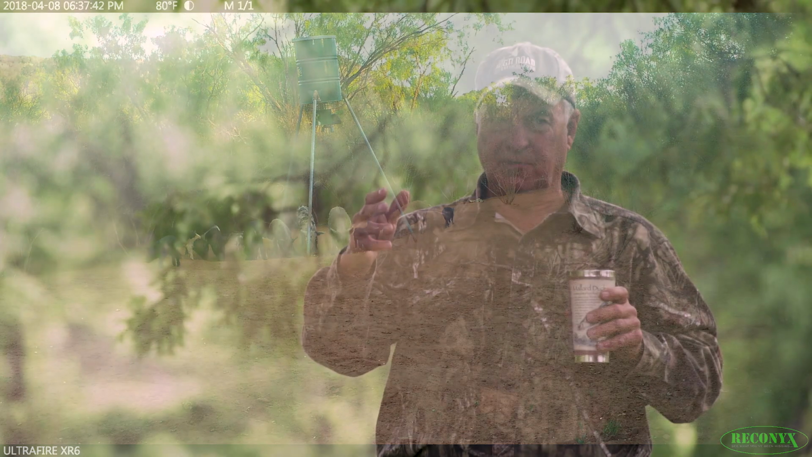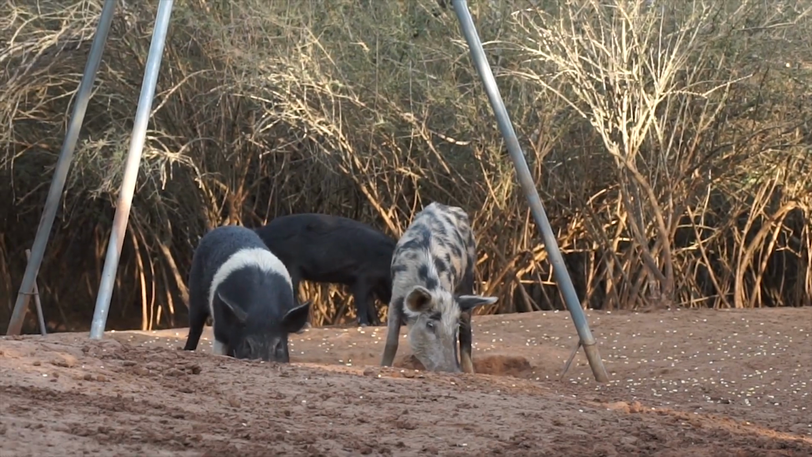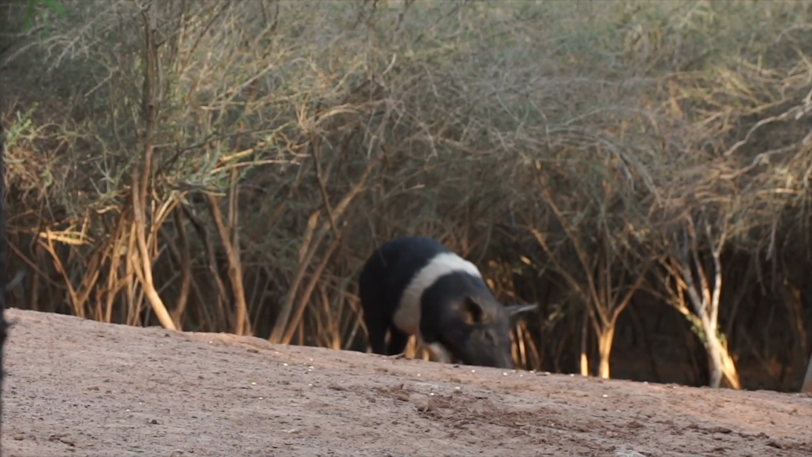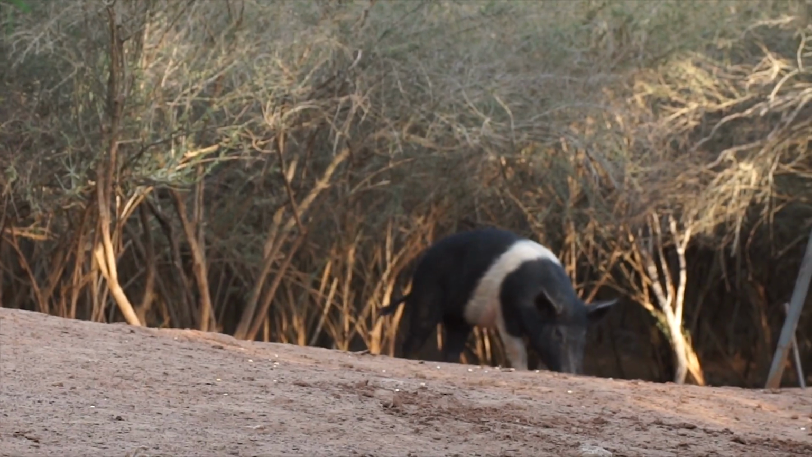And so as we watch the hogs come and go, it's just cool to look at the different colorations of all these hogs. And I think, okay, they're all good hogs. As far as colors go, they all look good, but I like the ones best that have a little red spot on their side. And I look up and I pick one out. It's got a little white saddle across its back, and that's the one I want to take home.